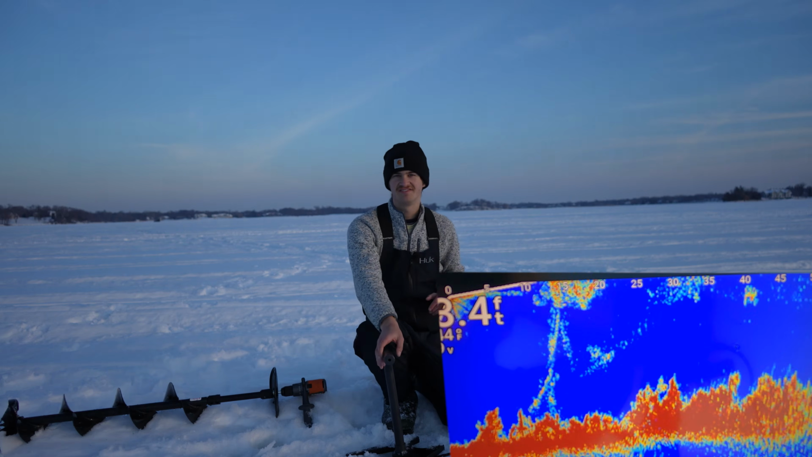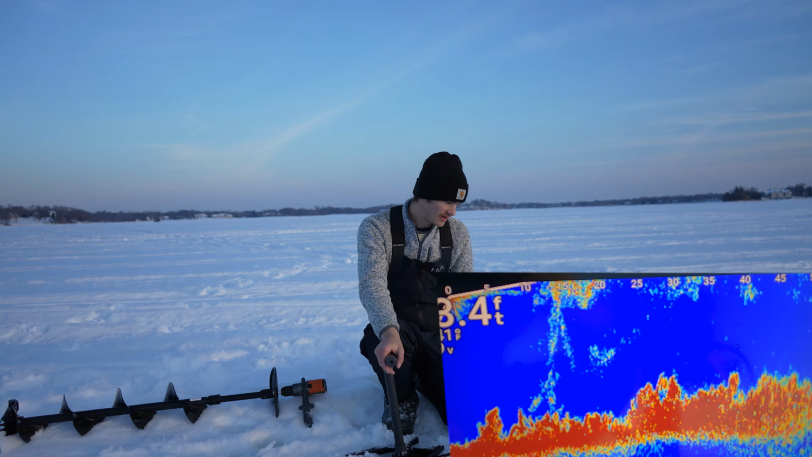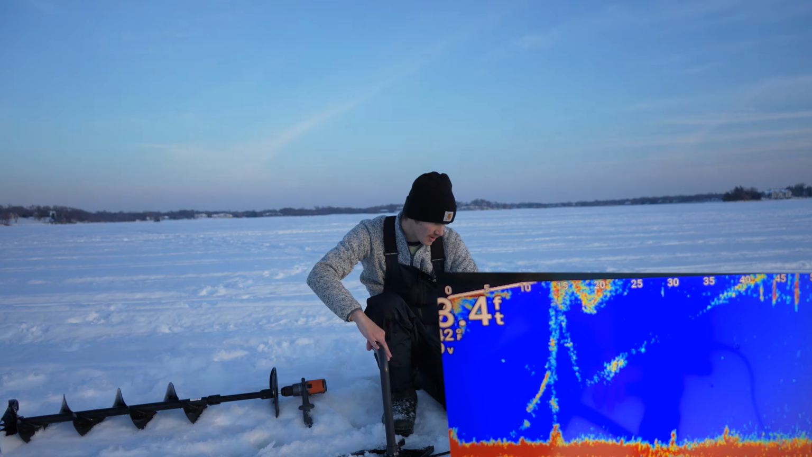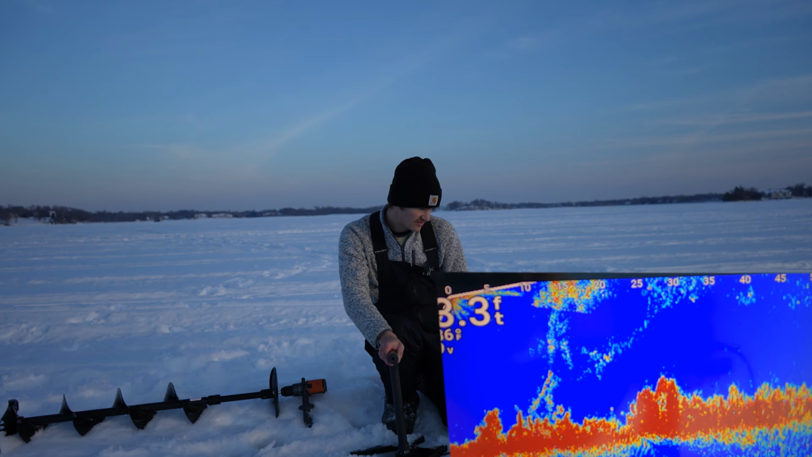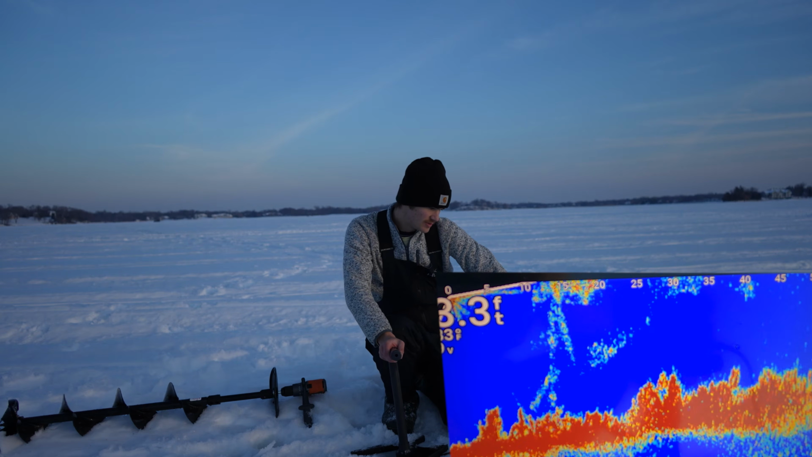Okay, so I have finally found the edge of the weeds. I drilled a hole every 20 feet so I could work this whole area. And as you guys can see, there's weeds all this direction. But if I flip it this way, there are no weeds this direction. The closest weed is 3 feet in front of me, and it is right where my camera is at. So we found the edge of the weeds here.